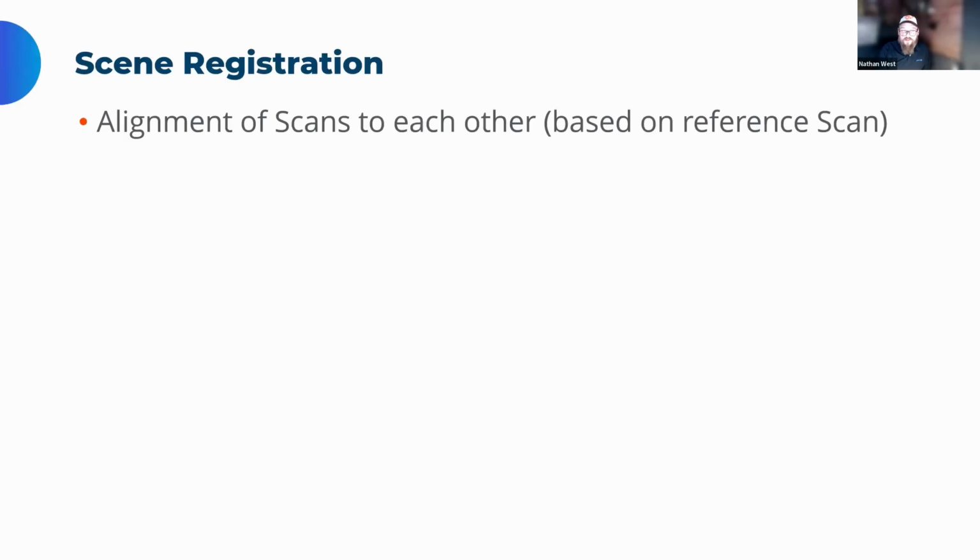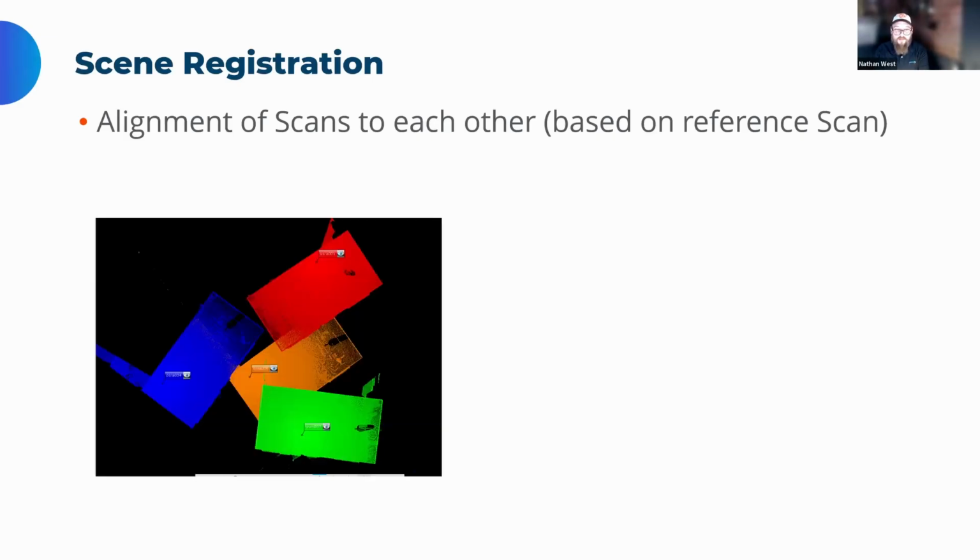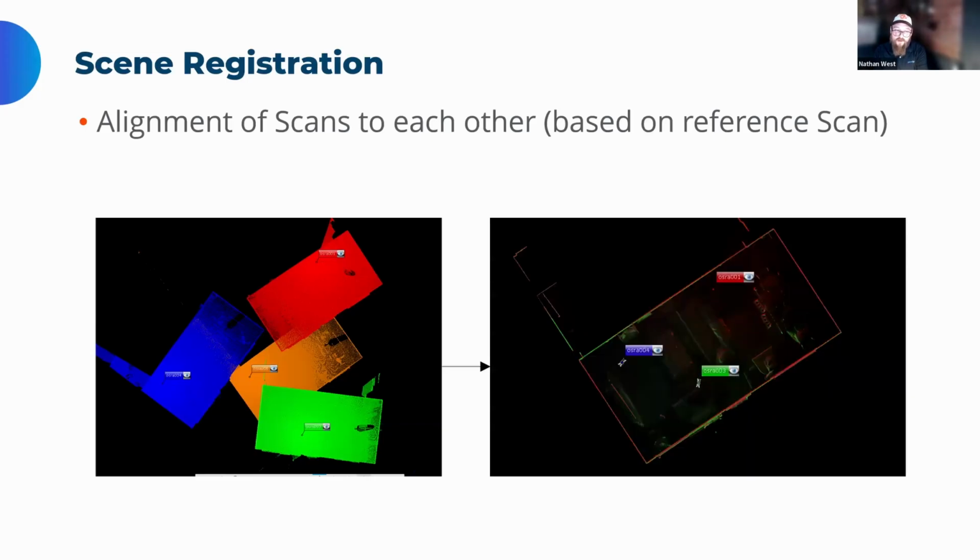One registration method is cloud-to-cloud alignment. The system will perform a top-down rough alignment and then a fine alignment. You can align based on mobile data or denser, more accurate flash scans.